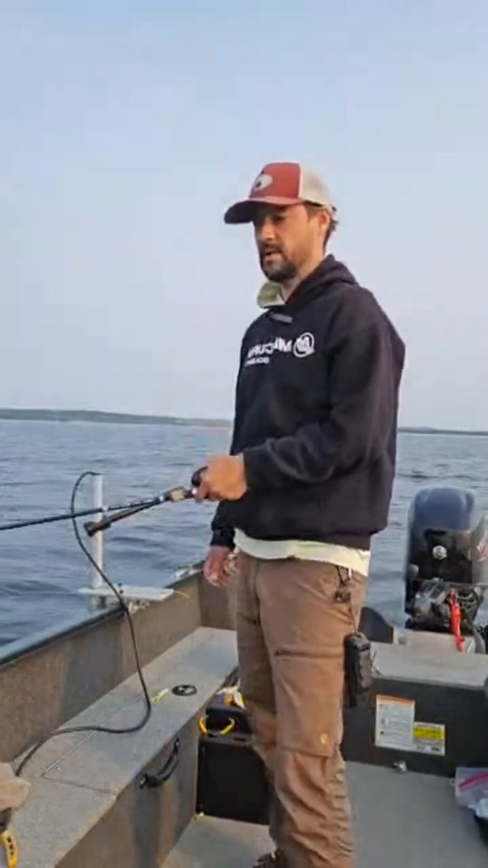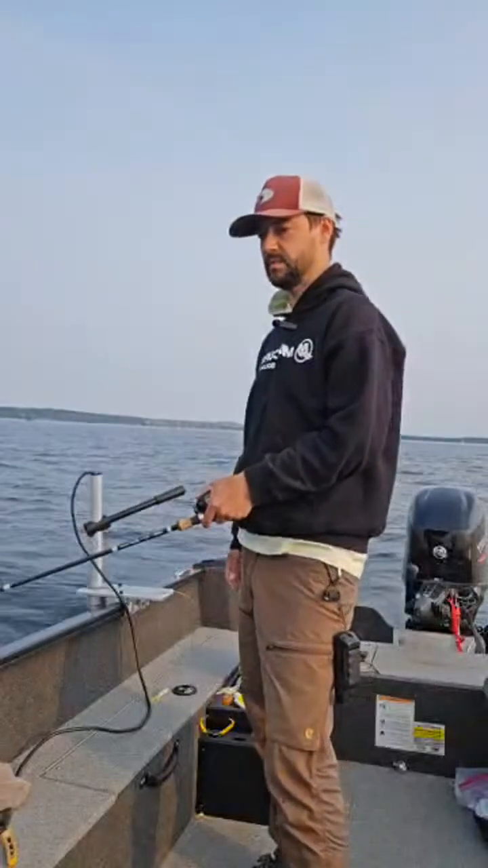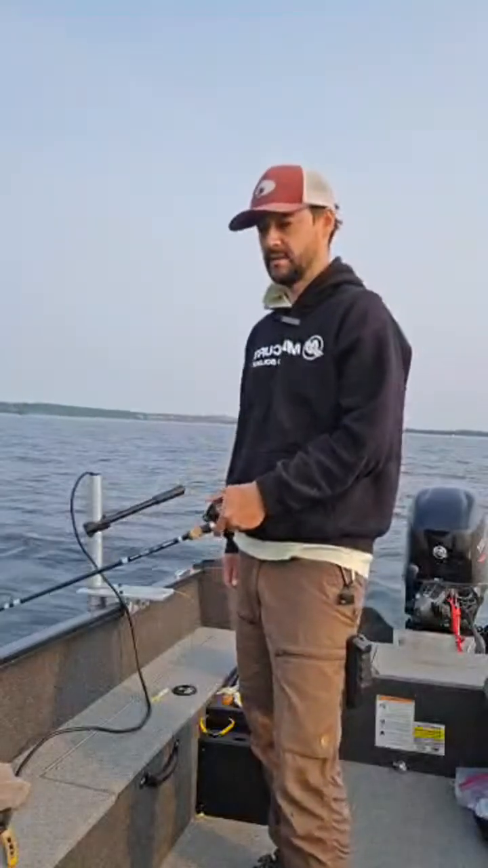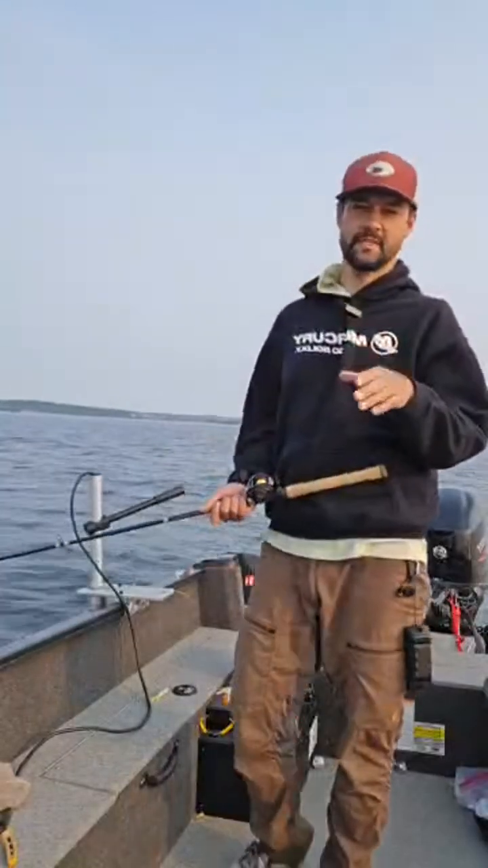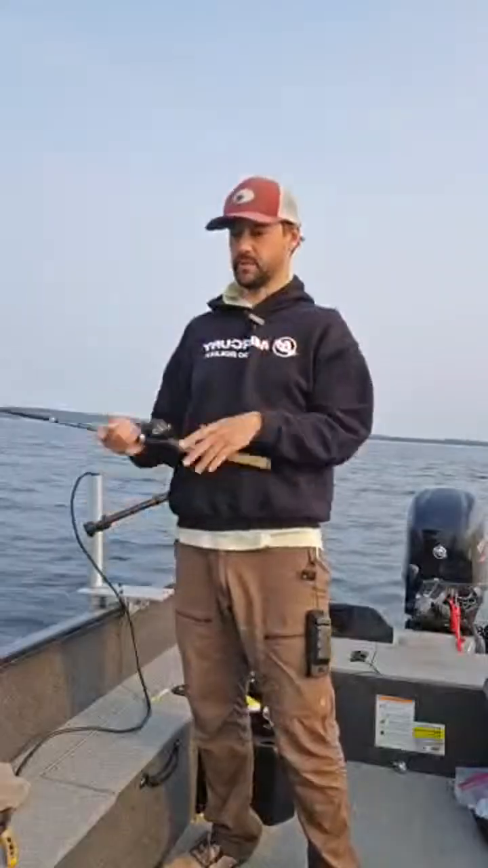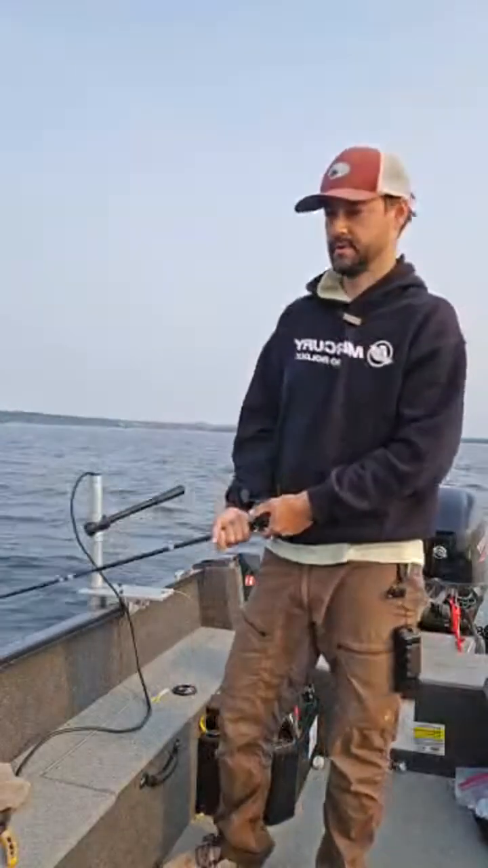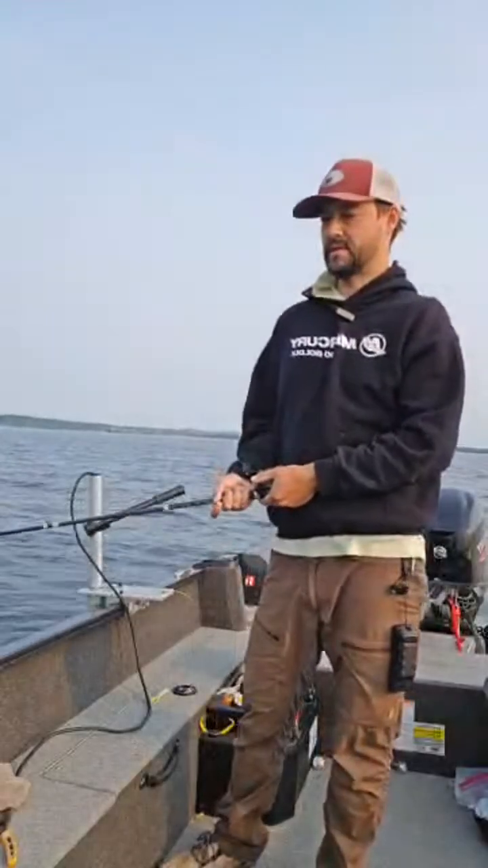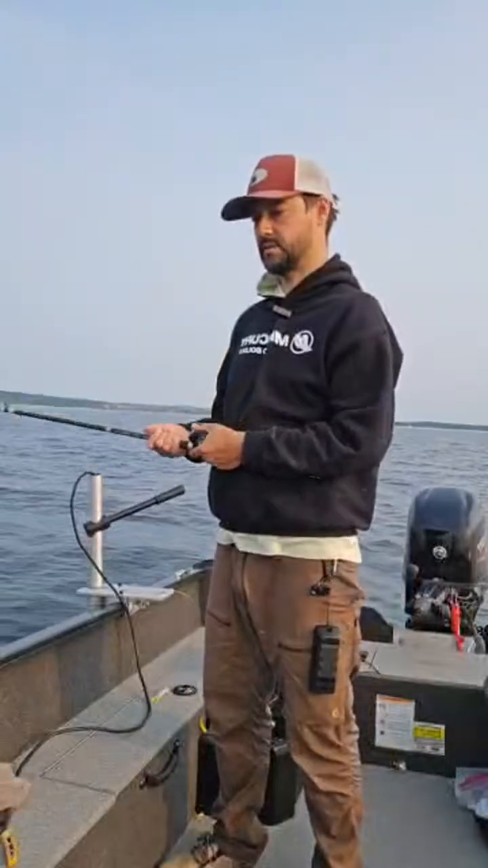So I like this one's fine. Lund Rebel. It's got high sides. It's a tiller. It's less expensive than a side console, less expensive than a windshield boat. And if you don't have a trolling motor, it is the best because you can back troll easy because it has a tiller. So Lunds are good.